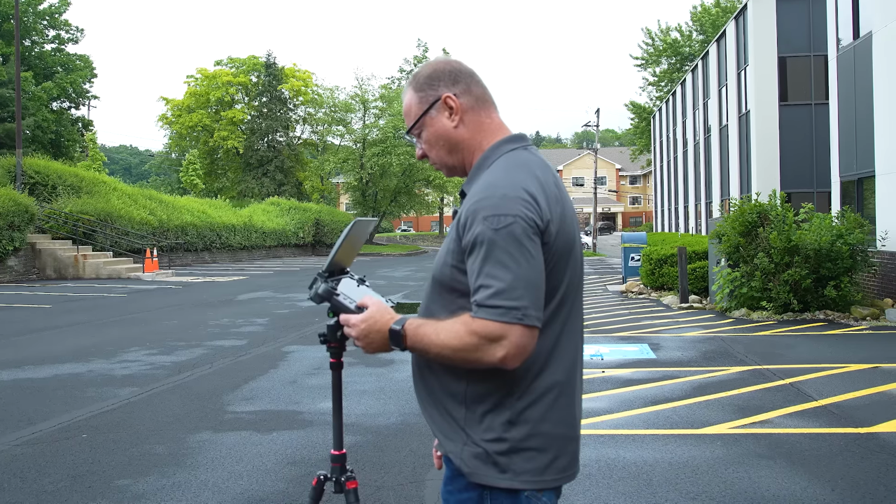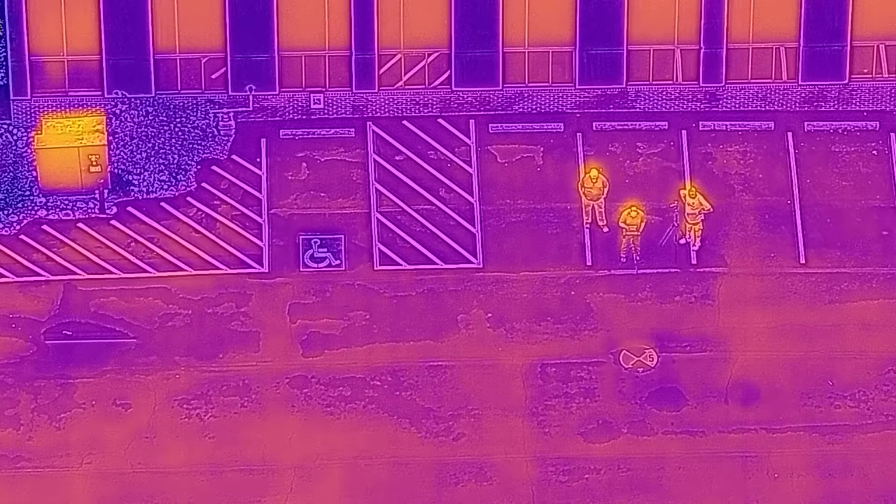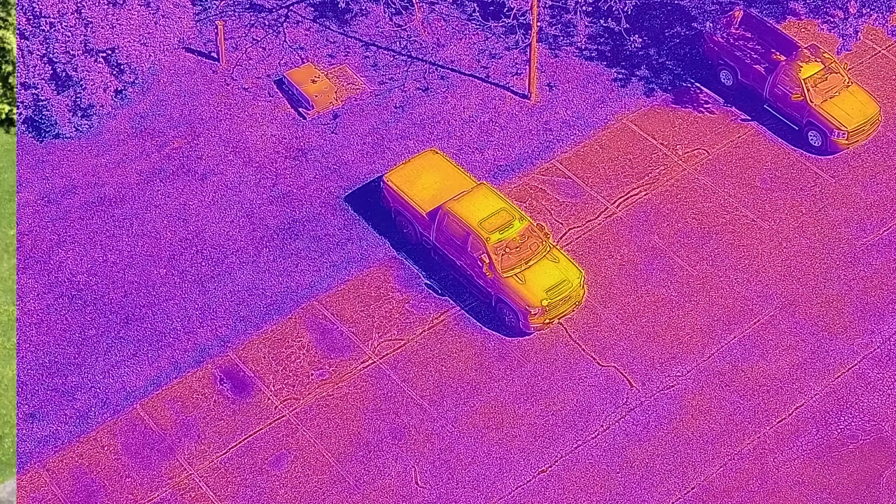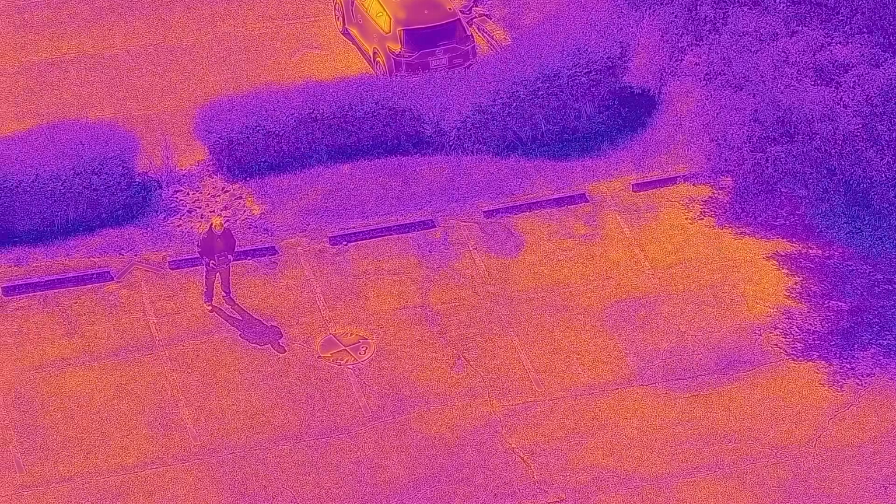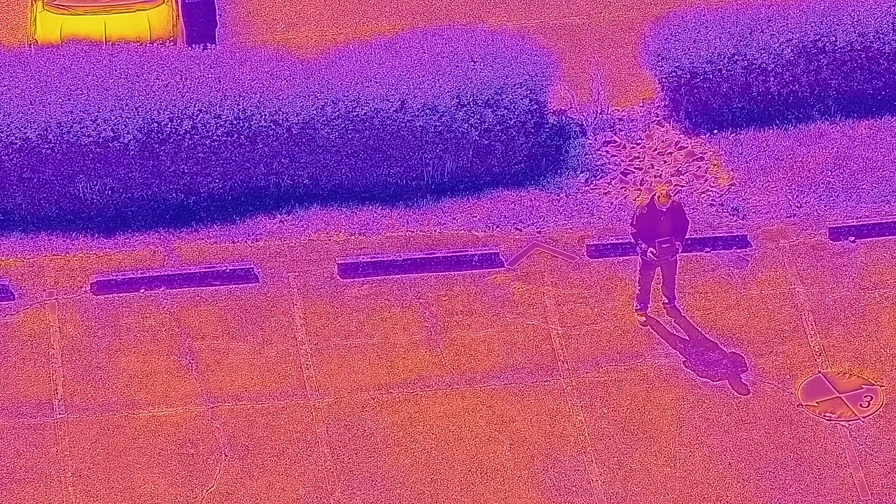With the overlay of the RGB camera, the optical camera, it just definitely makes a huge difference, especially when you're zoomed in. It cleans it up a lot. The aircraft is relatively silent once you get it in the air, especially in a hover position. You don't have to be very far away from your target, nor very high, for that thing to be 100% silent.